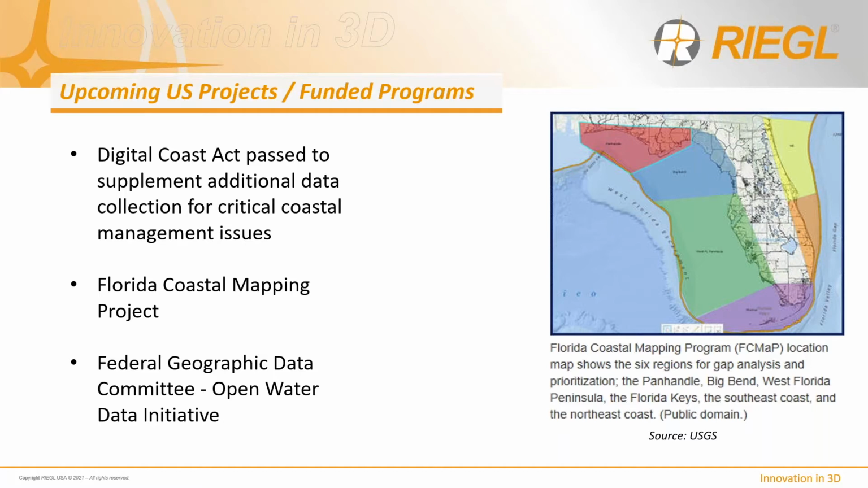The Florida Coastal Mapping Project has been in the process of putting together user stakeholder data from all over the state of Florida. They divided it up into those 6 regions there, held meetings all across the state to get buy-in and to see exactly what needs to be done. The USGS led that effort, and they've been presenting those results at several different meetings this year. So I look forward to hearing more about that effort in the future from them.